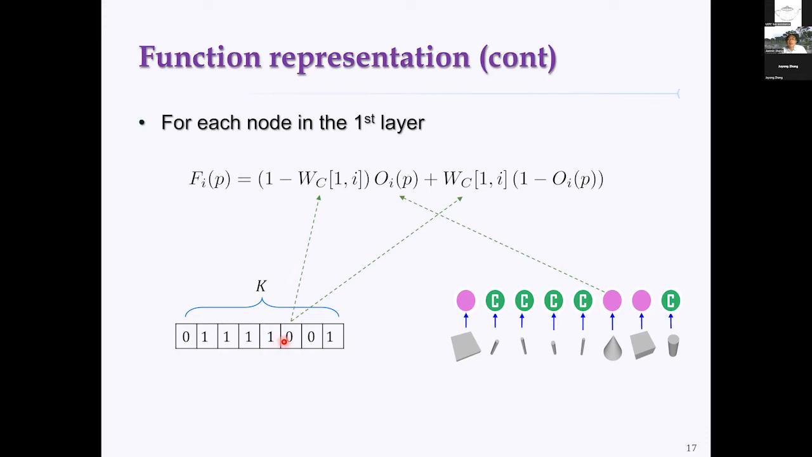If the entry value is 0, the second term vanishes, and the first term gives you Oi, the occupancy function for this primitive object. But in case a particular entry has the value 1, the first term vanishes, and the second term gives you 1 minus Oi. That's the occupancy function for the complement of the primitive object.